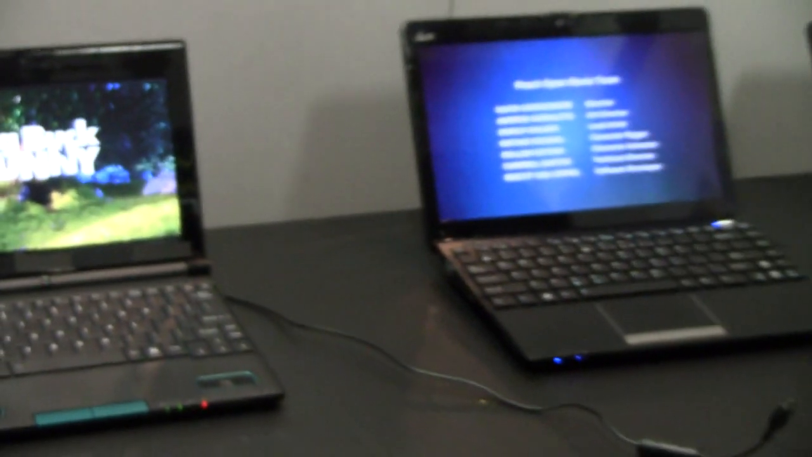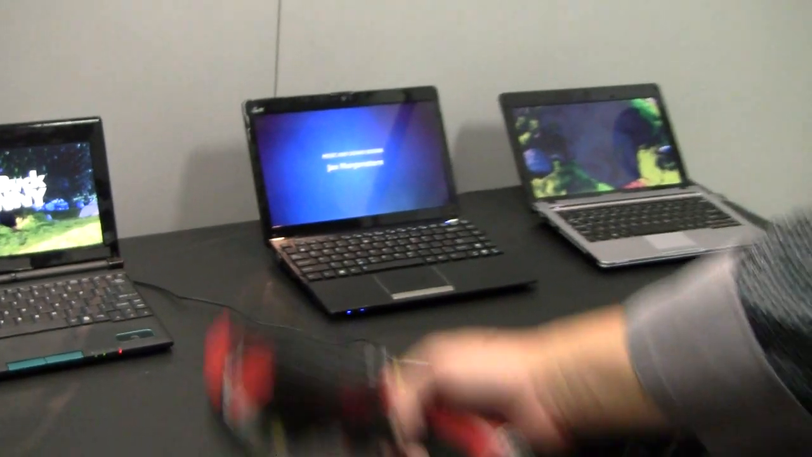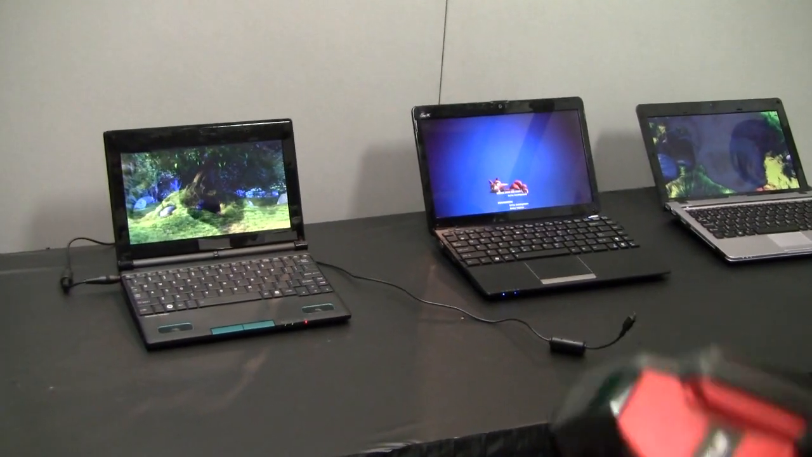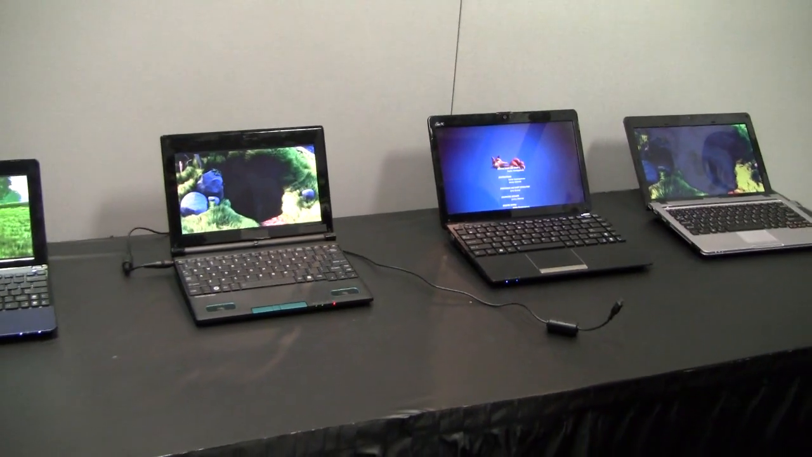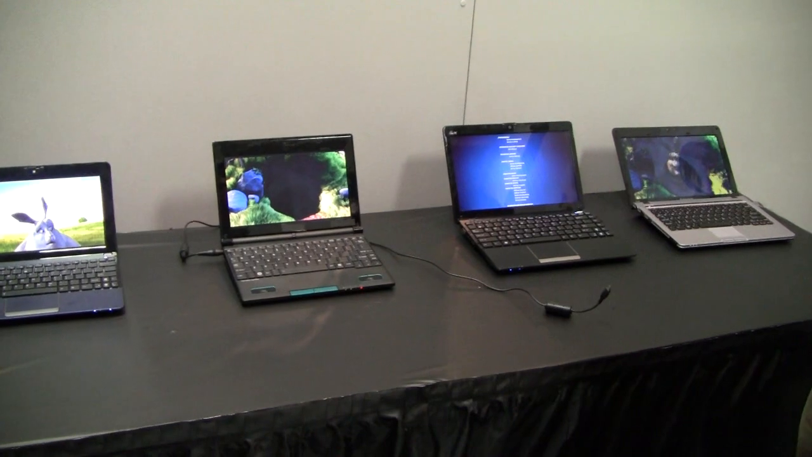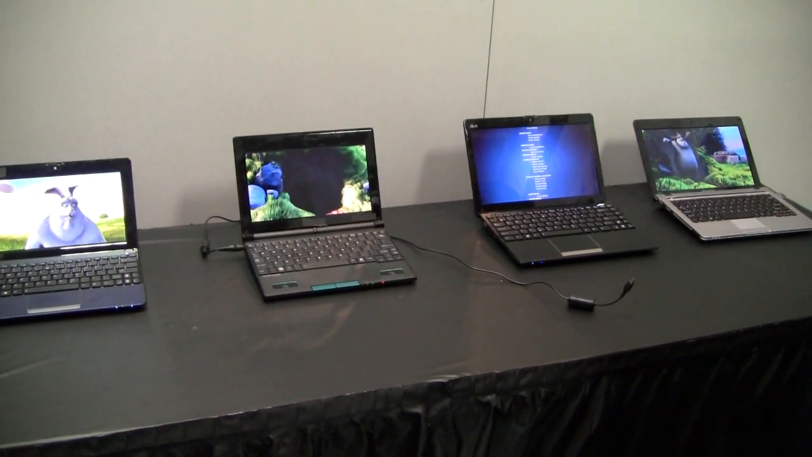And what we're trying to do with AMD is deliver a great visual experience at much lower power. With the new Brazos and Zacate based notebooks, you're getting over 11 hours of battery life, which is pretty phenomenal. And you get HD capability. Good stuff. Thanks, Godfrey. Cool, no problem.